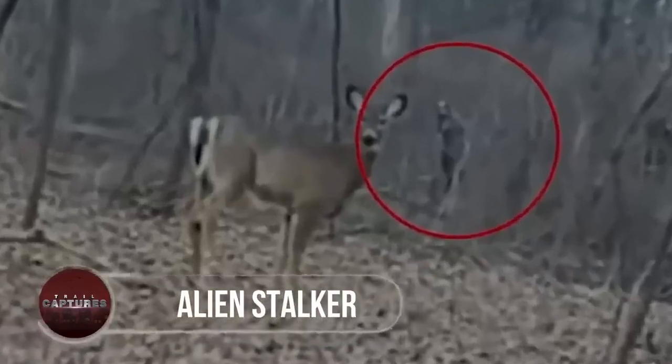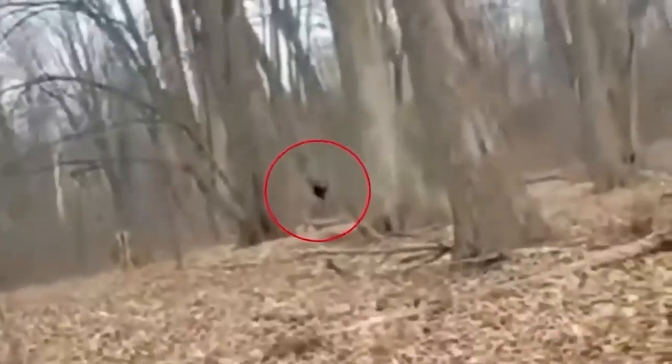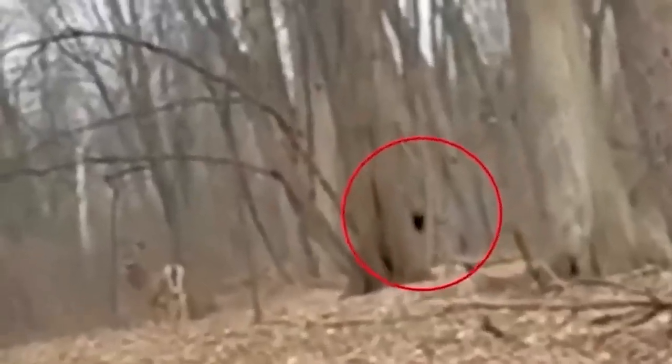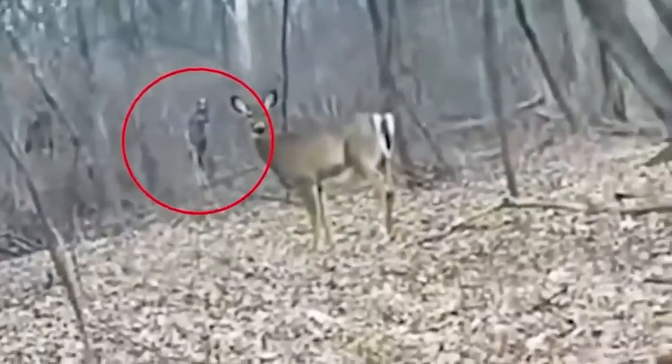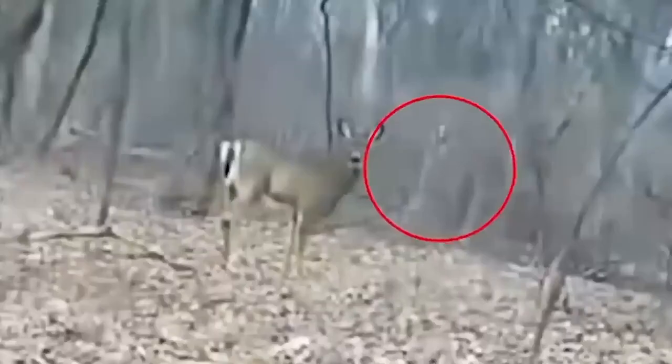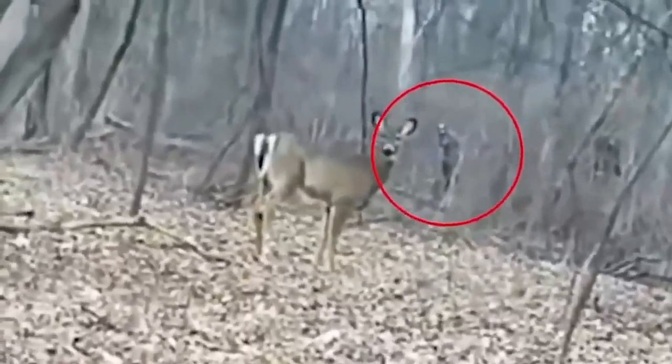Alien stalker. First a skeleton stalking, now an alien? This just keeps getting better and better. While being out in the wilderness, this man was singing and practicing his vocals while recording when a dark figure appeared. It looked to have a human-like figure with a shade of dark gray standing not too far from the recorder, who actually believes that his vocal sound may have gotten the attention of this alien.